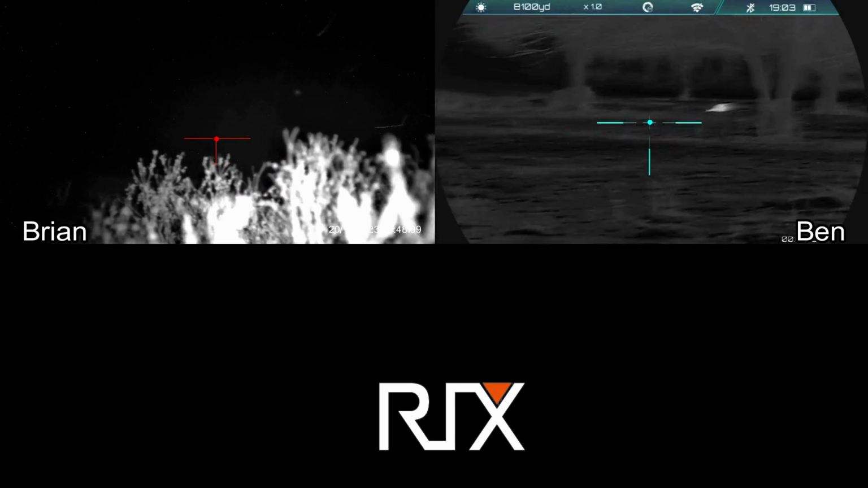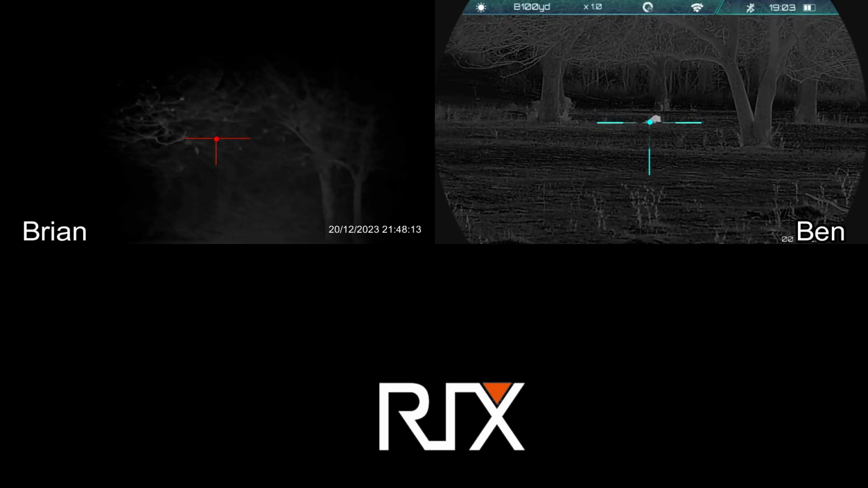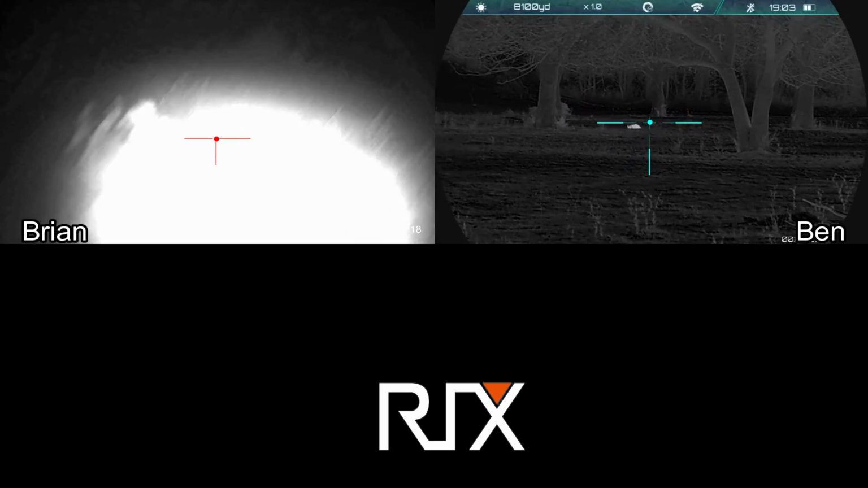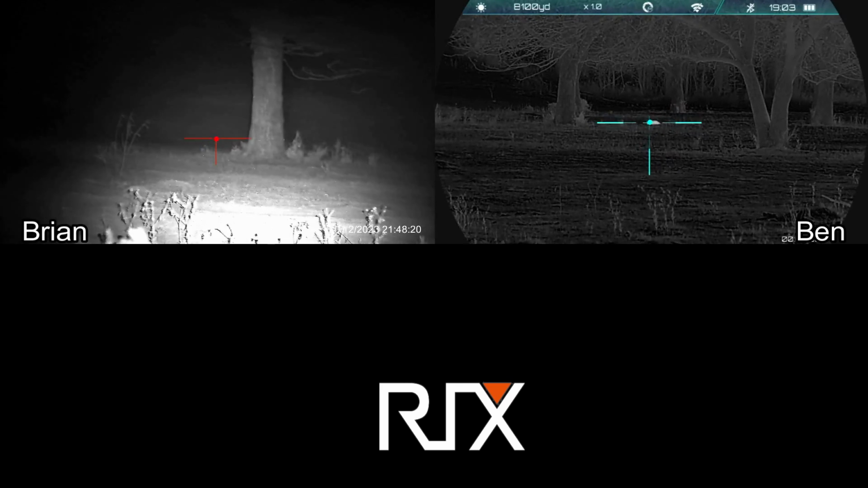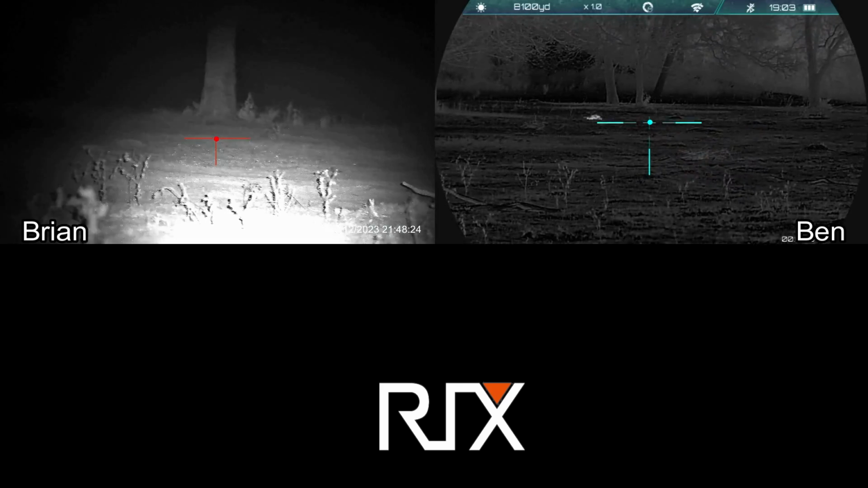My original one's getting up. Shoot him. Here Ben is going to finish off my opening hog. Oh, is that yours or is that mine? That was a hit. I think that might have been yours.